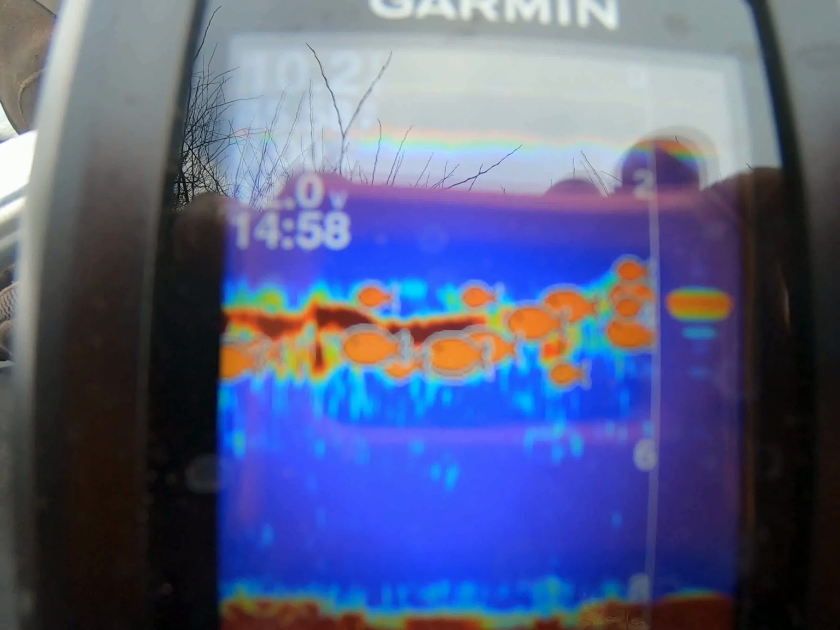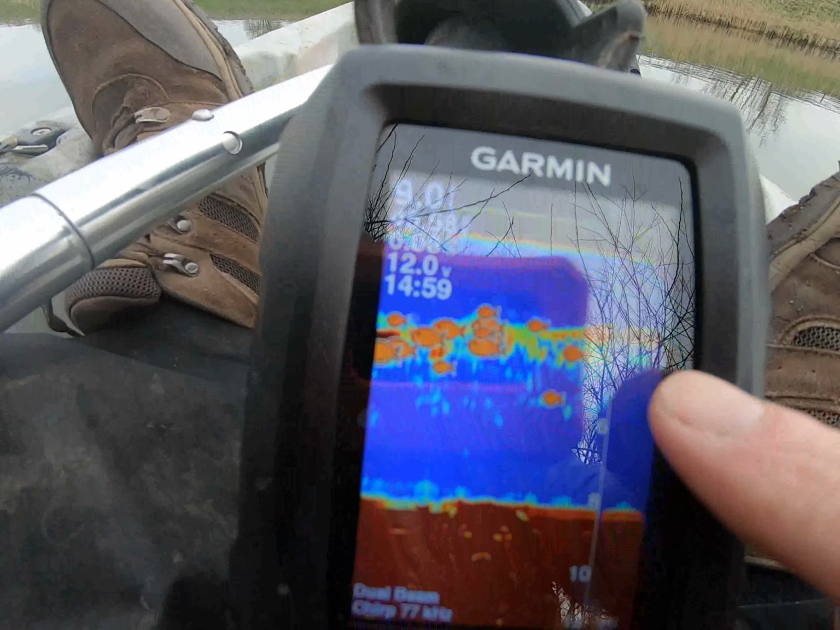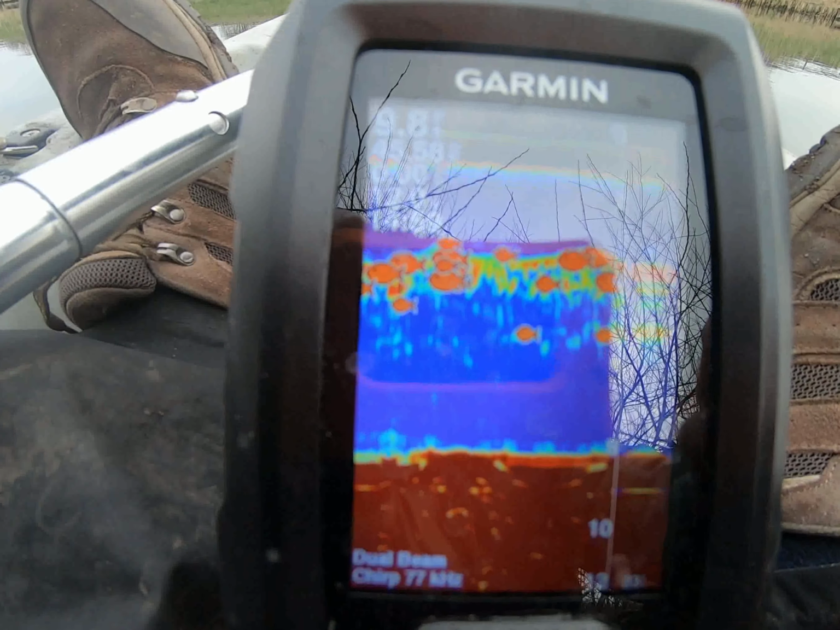Well, this is what's going on underneath me still. There might only be a couple of fish there, but obviously when they're moving through on the history, it keeps showing them every time it moves through, so it looks like there's hundreds of fish, but there's not. The fish that are there now are a lot under here, but they're different sizes, so there probably is quite a few fish there.